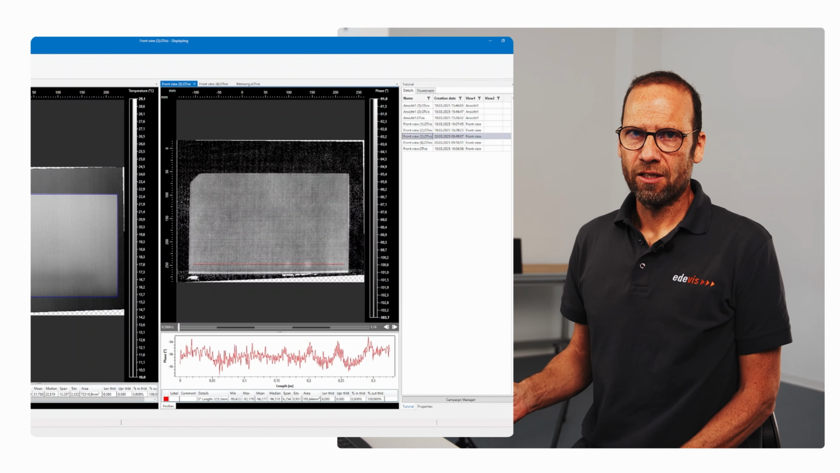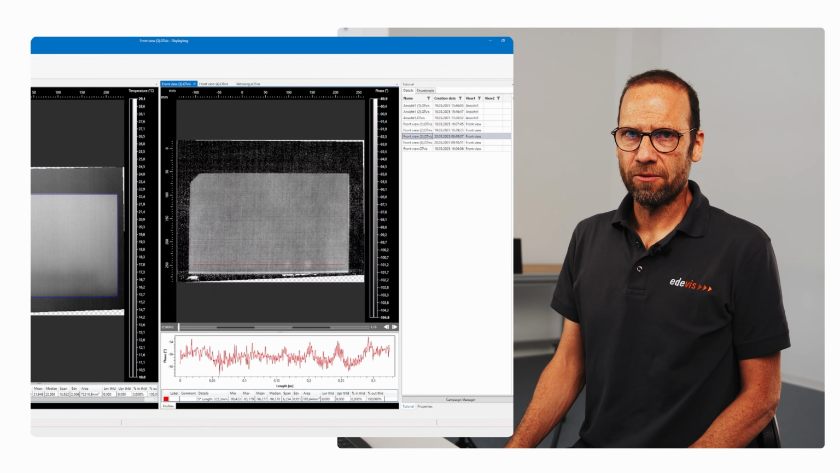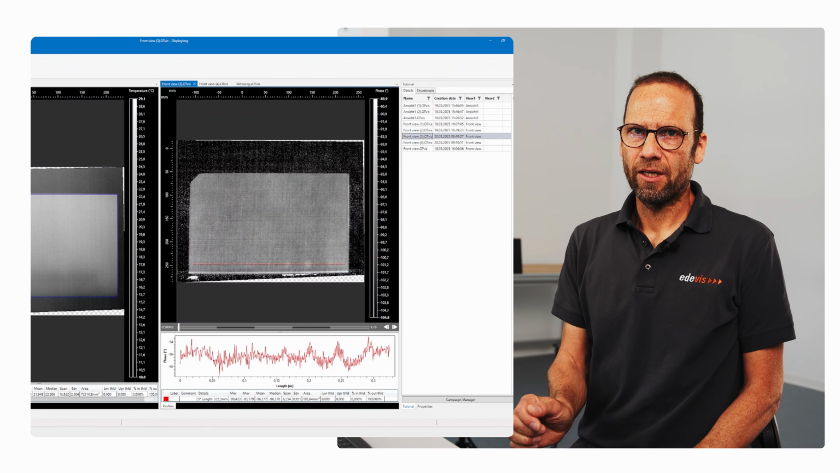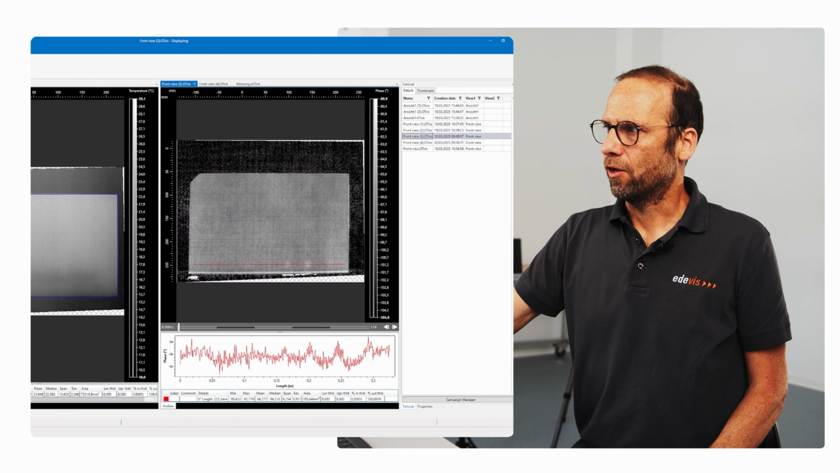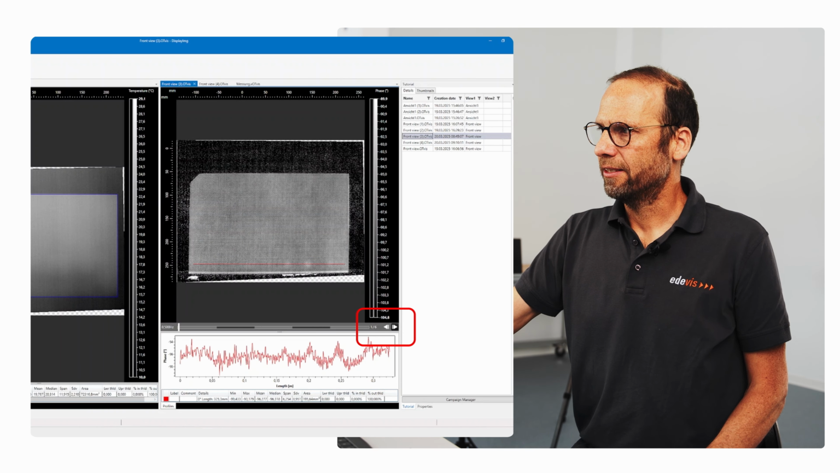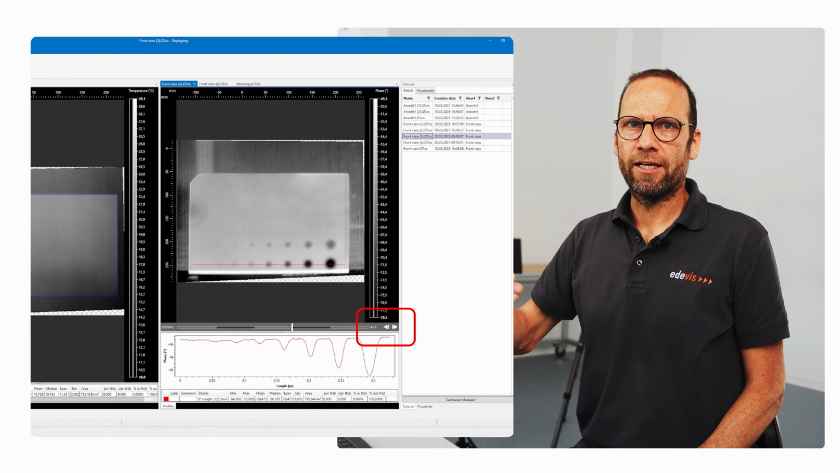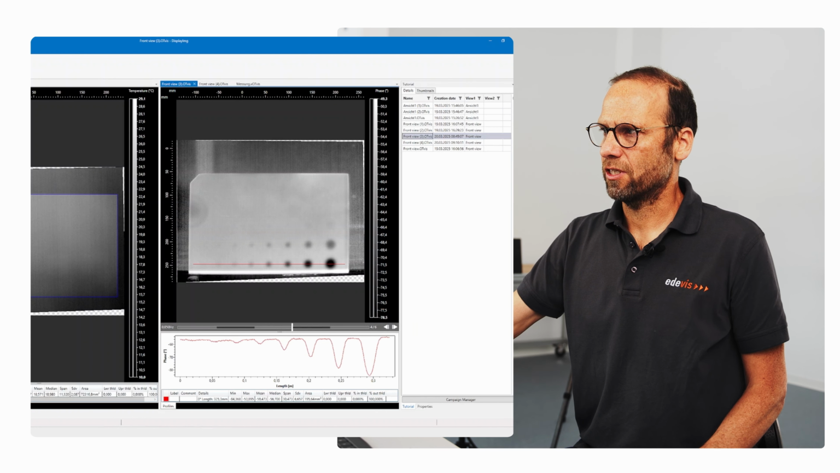Selecting the phase, we have different conditions. The background of the material is very homogeneous, and we have a very good contrast between flaw and sound material. In the bottom area of the measurement result, you see the frequency slider, and here we can step by step go deeper and deeper into the material by going to lower frequencies.